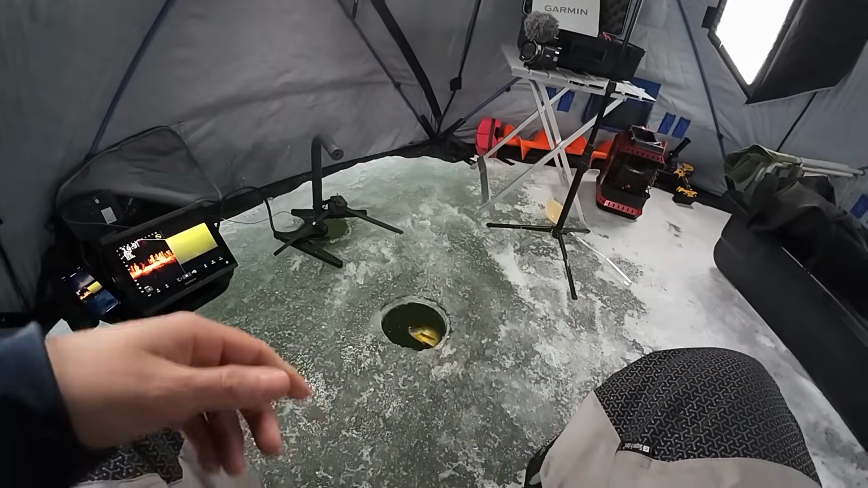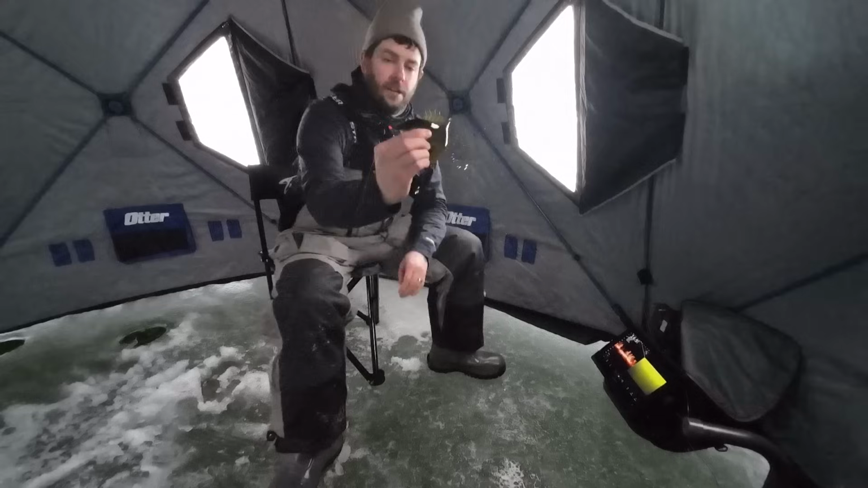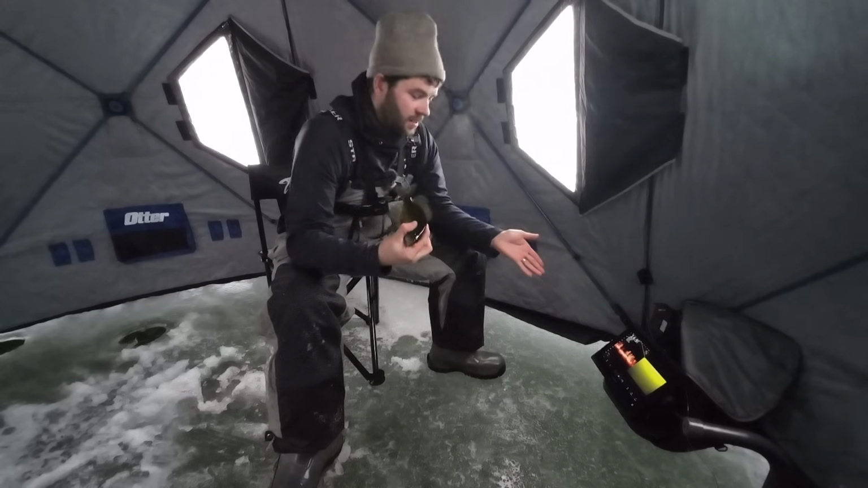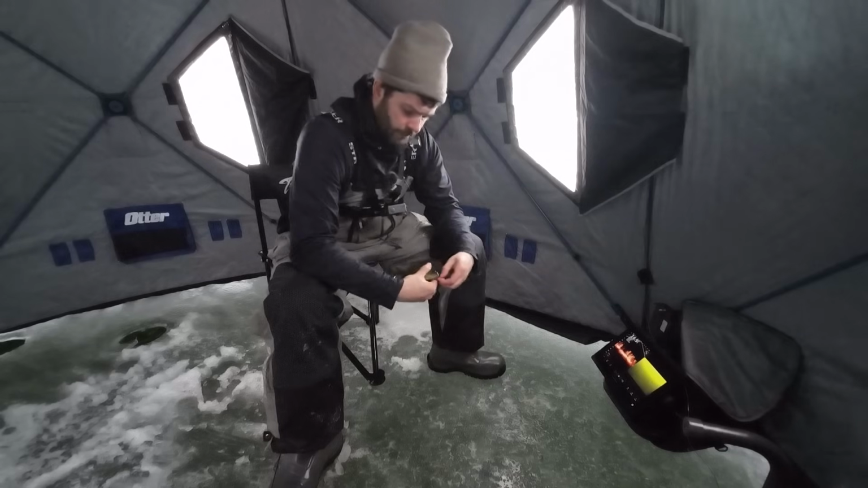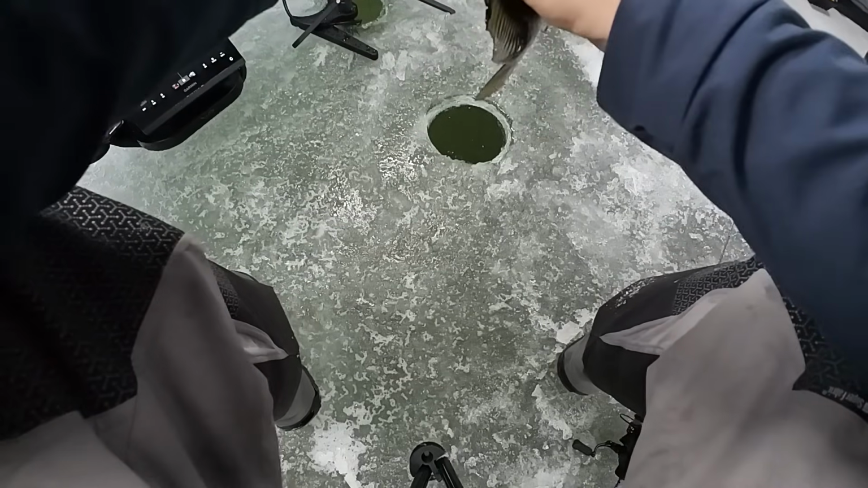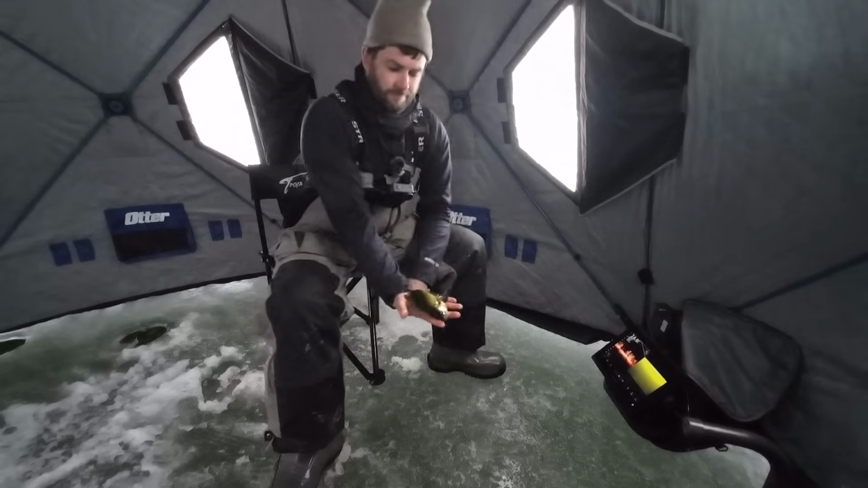So, just like that, we got ourselves a nice bluegill, actually a decent bluegill, on the Livescope and Multi-View AquaVu. Super cool. And that's a really good fish. It looked a lot smaller on camera, actually. So, there we go. See you later, buddy.